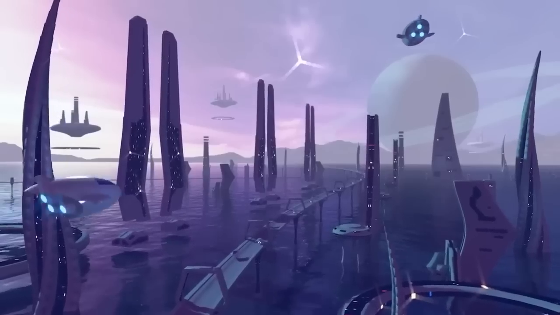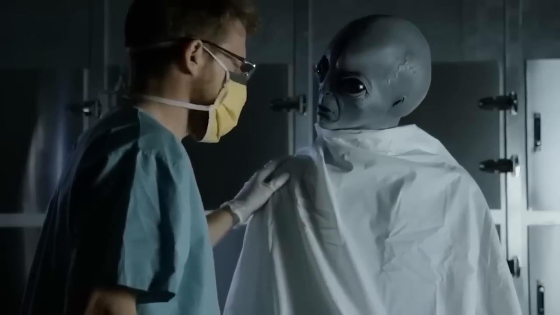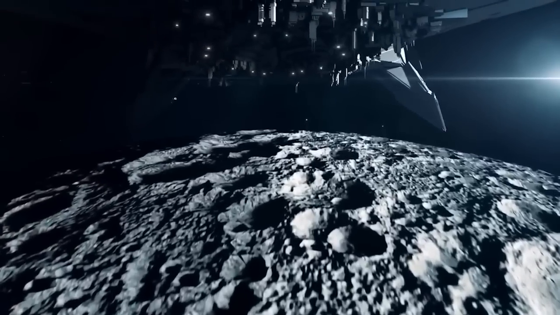As uncertainty blankets us, the question remains: do you believe in aliens? The answer, wrapped in mystery, is a personal choice. The universe's secrets are as endless as the cosmos itself, a vast maze of enigmas waiting to be unraveled.